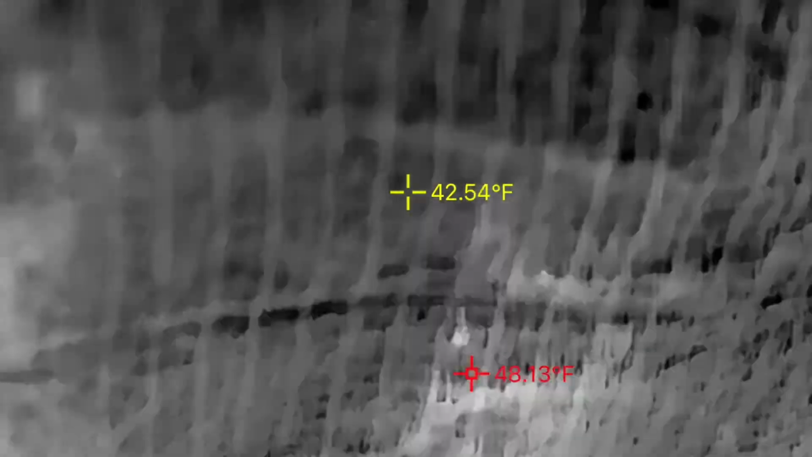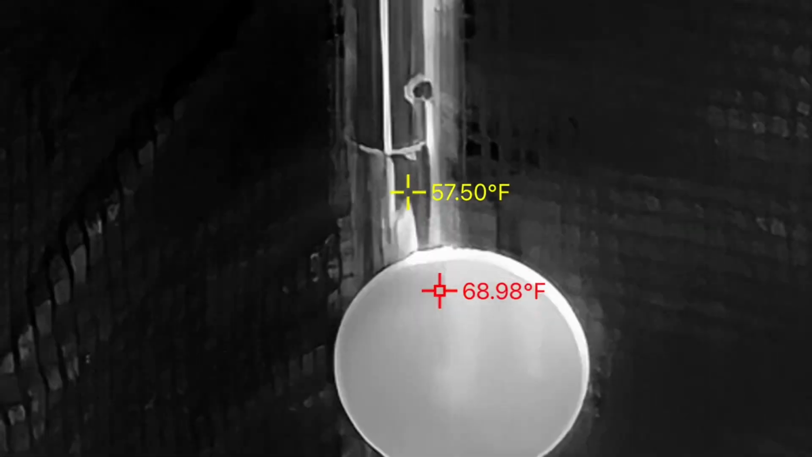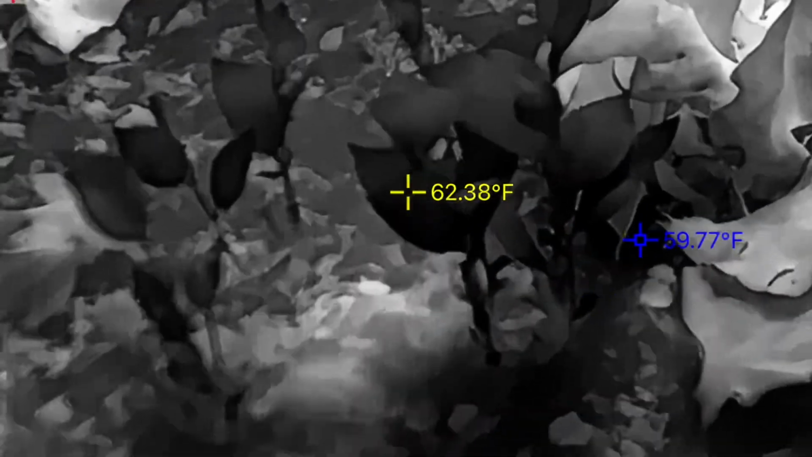You can see there's moisture up on the roof, and I think the temperature of that dew is maybe throwing that temperature reading off. But I can tell you that just the ambient feel, well, it's literally almost 80 degrees according to this temperature gauge. Feels absolutely fantastic.